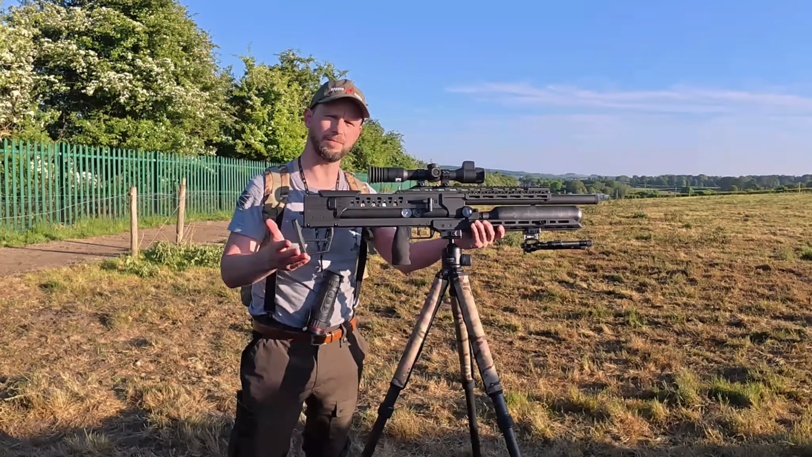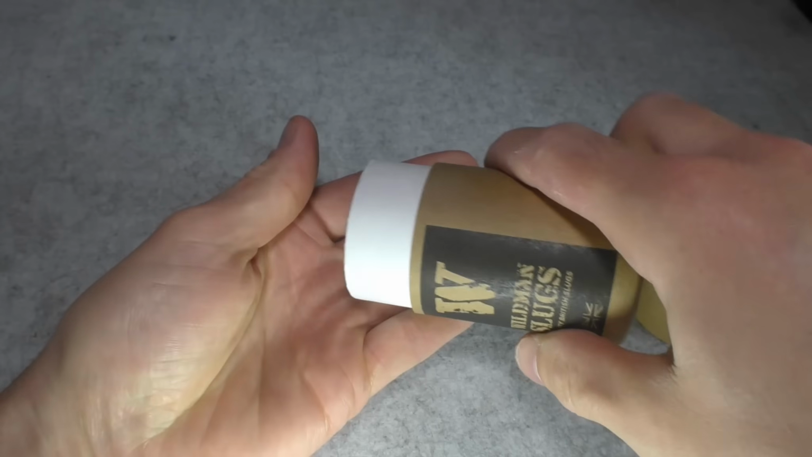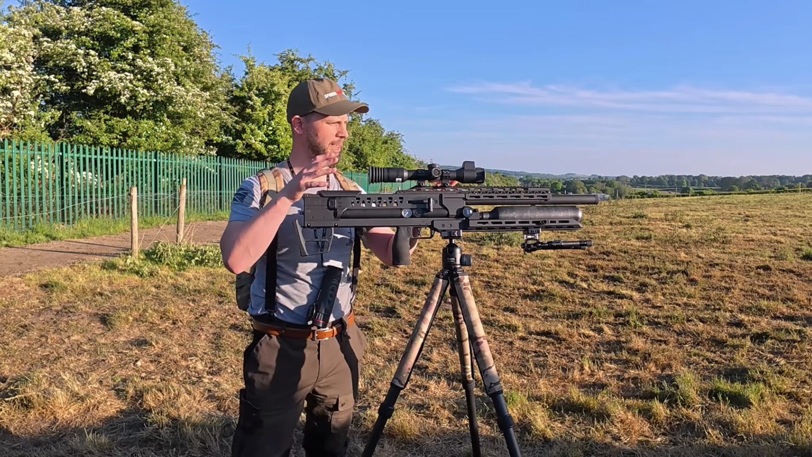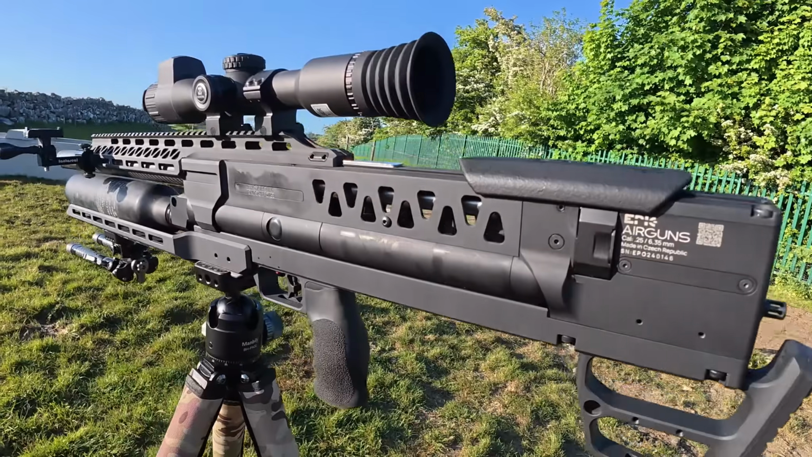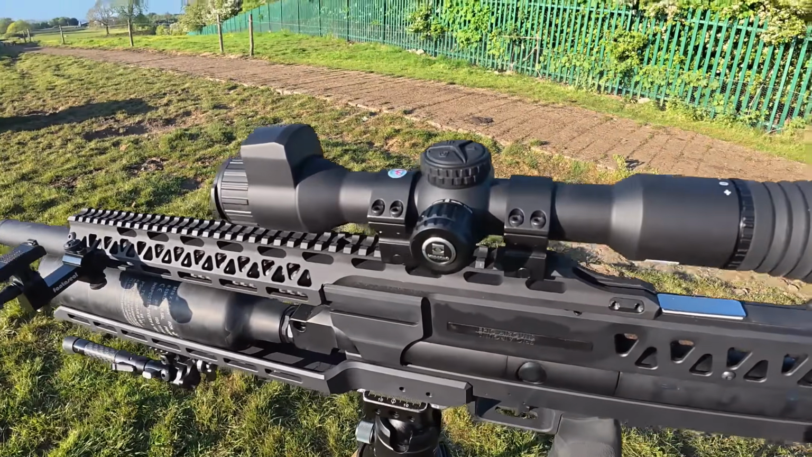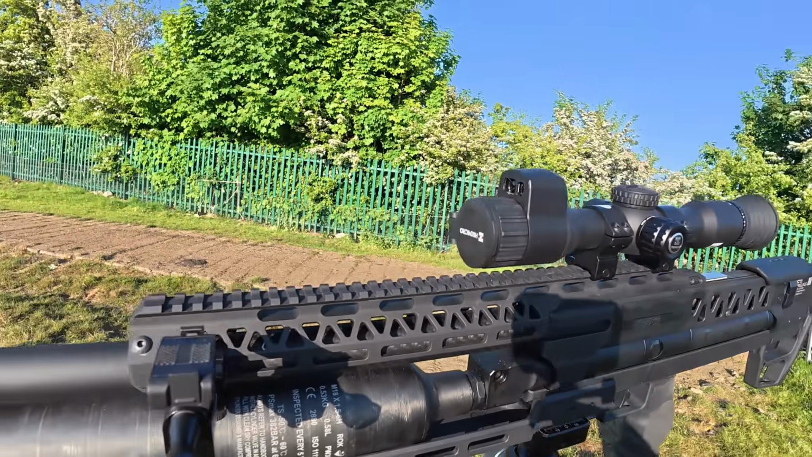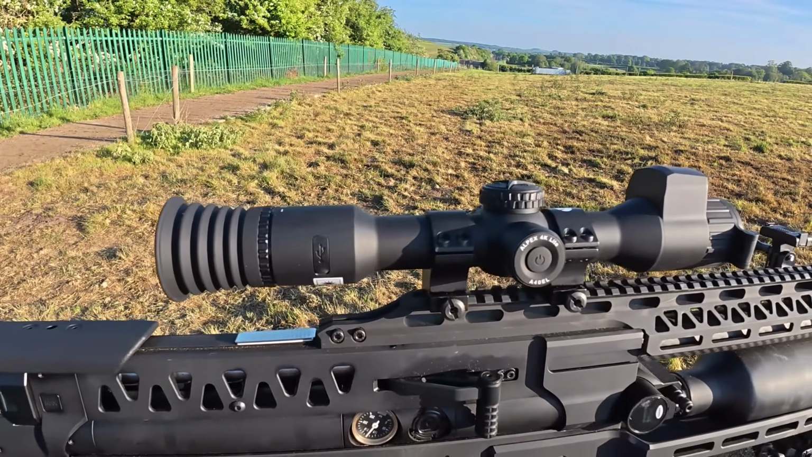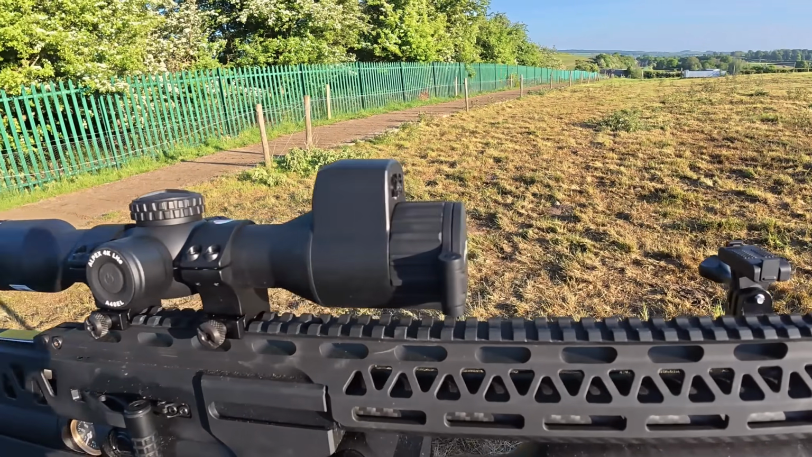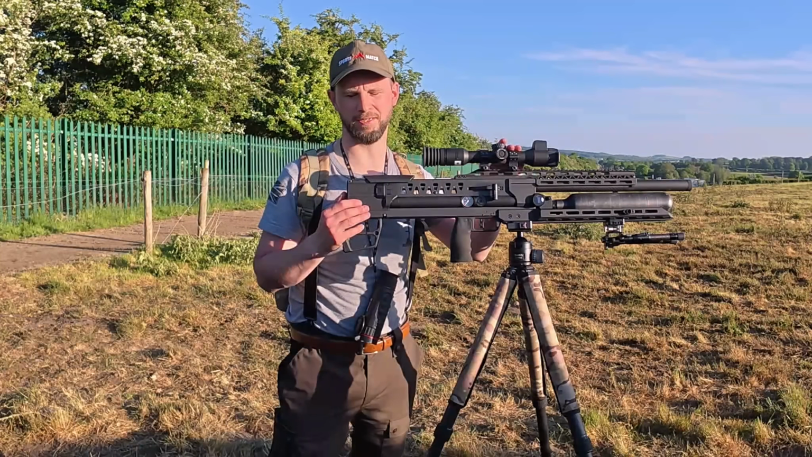So the equipment that I'm using tonight is the Epic One in .25 FAC. It is currently shooting 39 grain Wildman slugs. On top, I have the HiK Alpex 4K LITE. This is mainly an airgun user scope, because it's a very lightweight, compact design with 4K image quality as well. The approximate price on this is roughly about £650. Not only that, this scope has a laser rangefinder and a ballistic calculator.